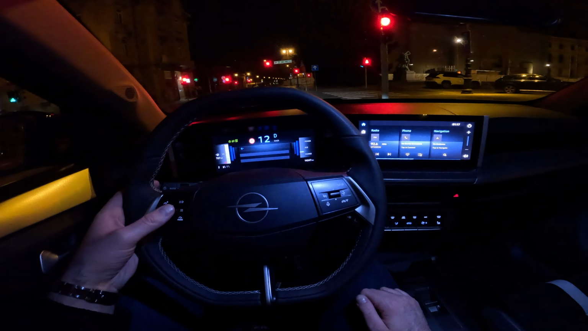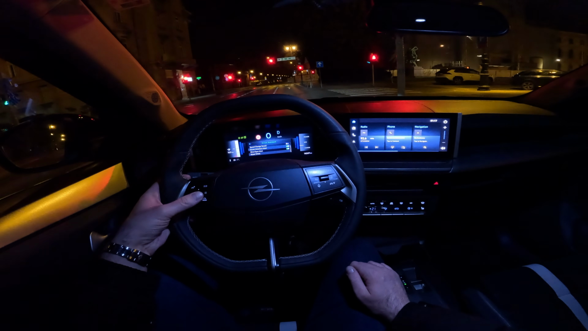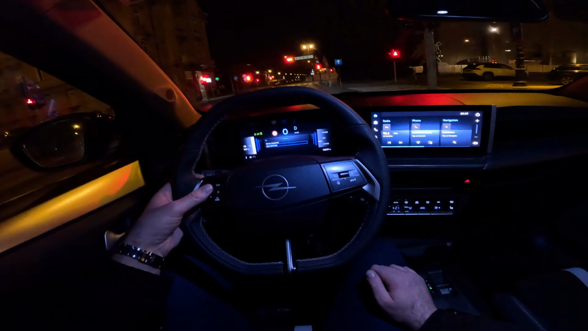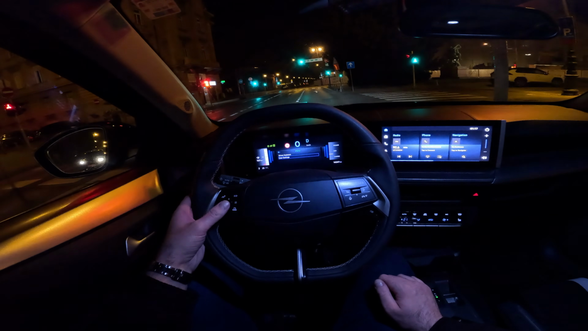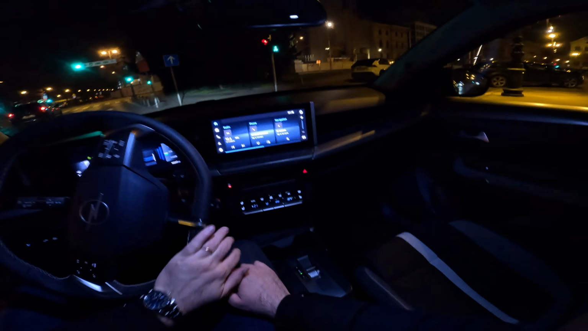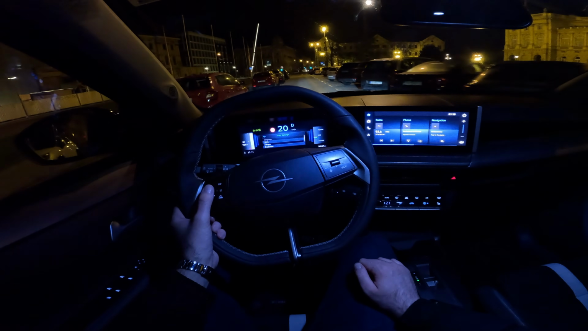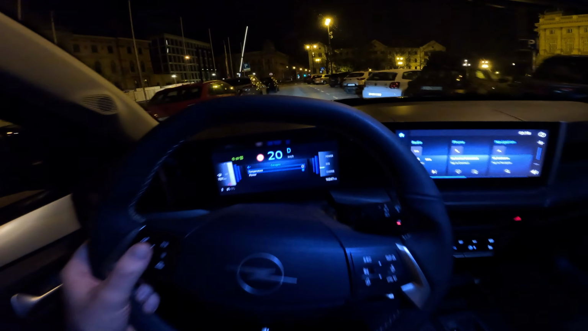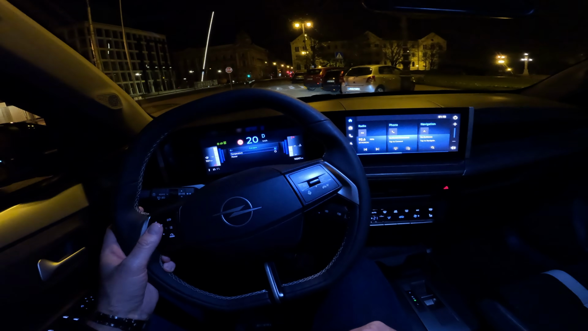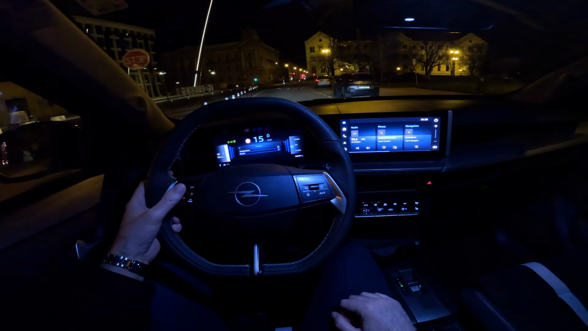So driver assistant, press this. Now you can adjust various systems. And then also user settings can be adjusted as well. So language units, gauges, brightness. And speaking about gauges, you can have either this power eco charge, or you can have the temperature here on the right, but I will have the power.